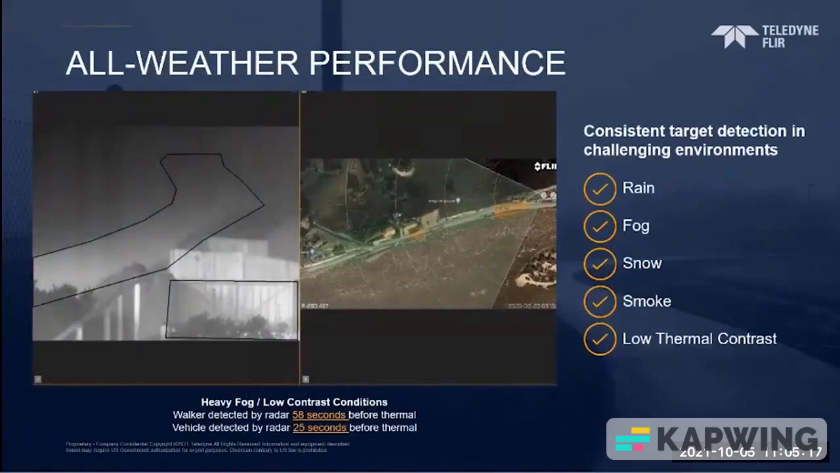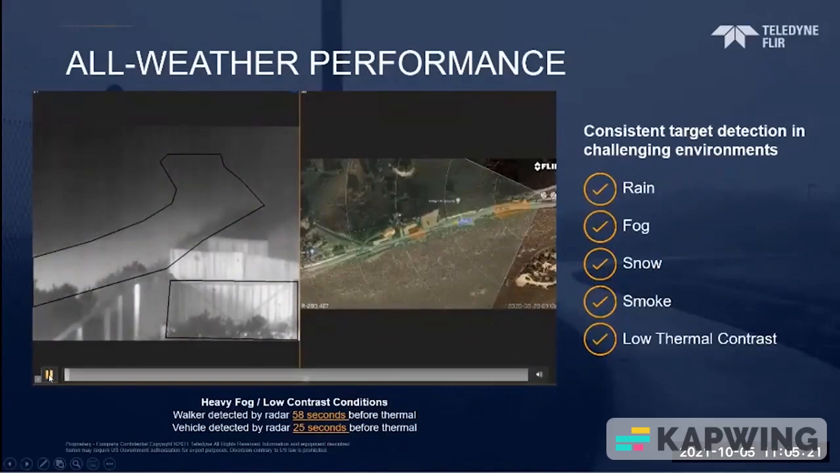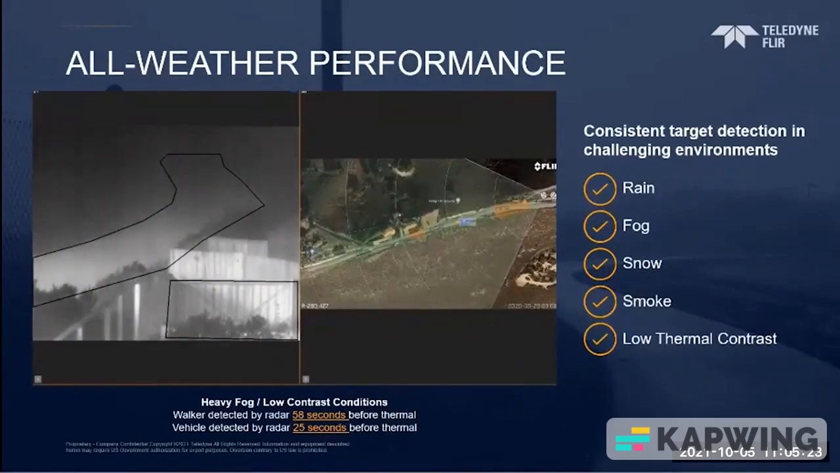Put a couple of things into perspective. So the video that we're going to watch here is an example of a very foggy, cool California morning where the temperature contrast across the scene is not ideal for thermal detection. Now, you'll notice that in these conditions, the radar is going to do an exceptional job picking up an individual.